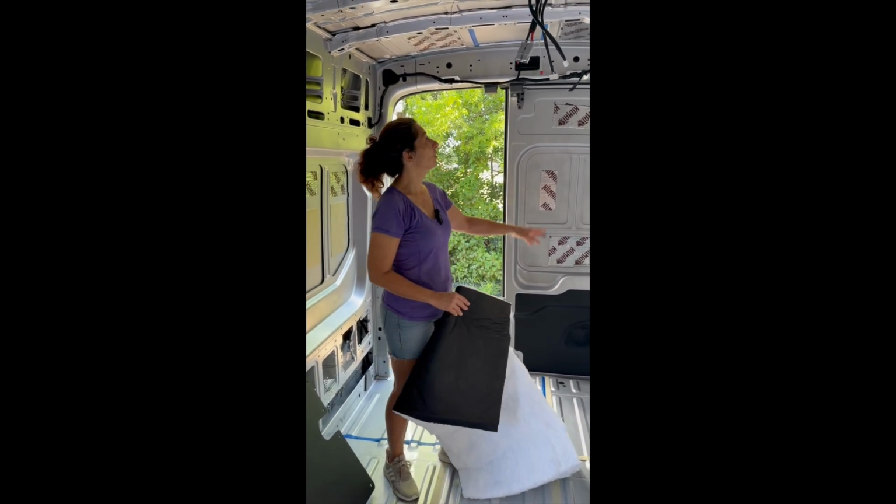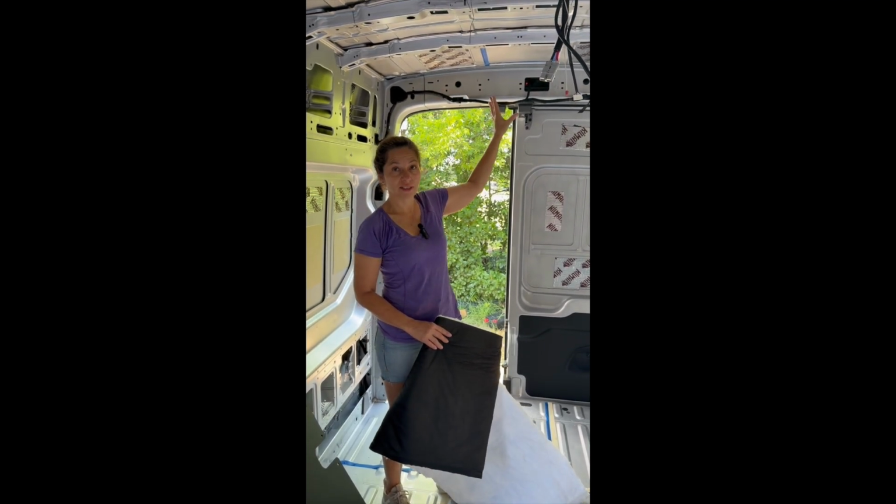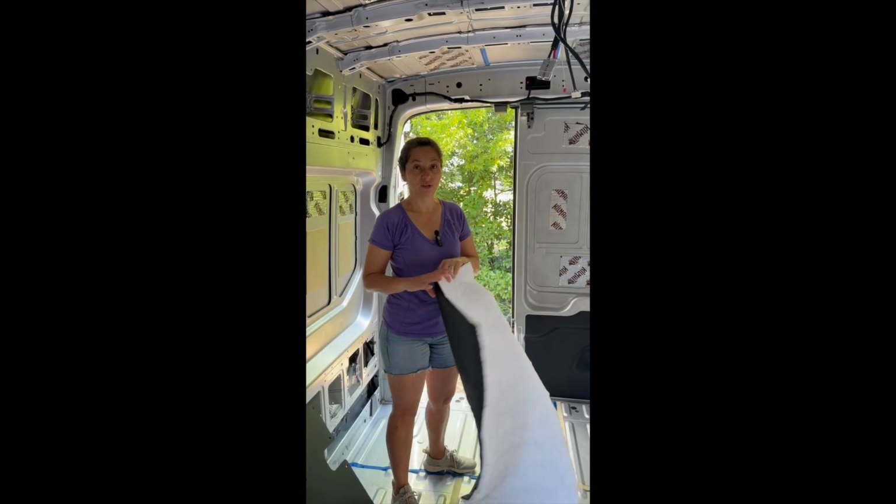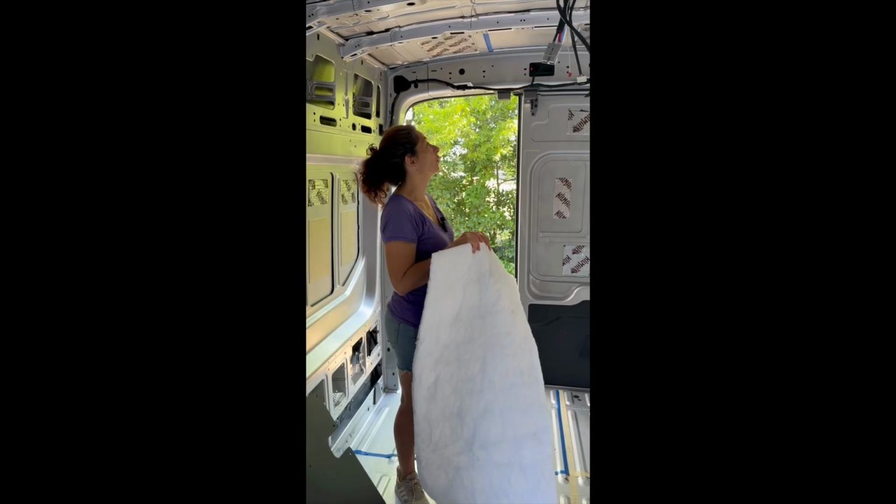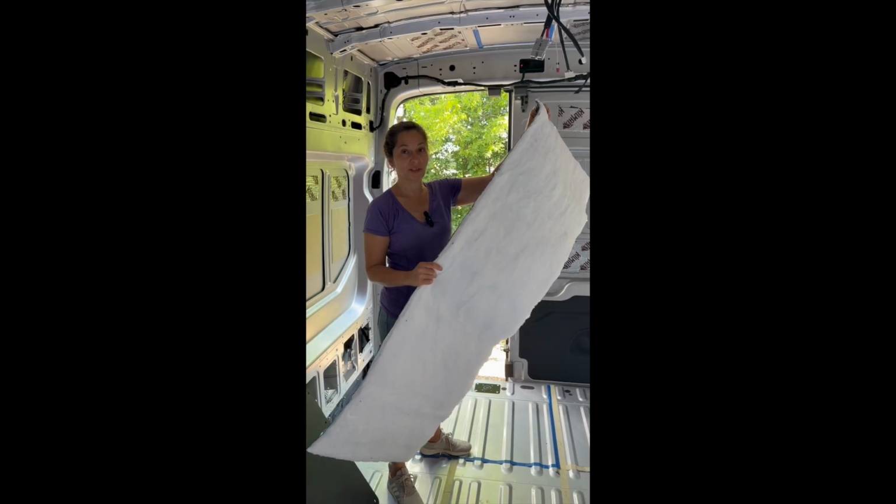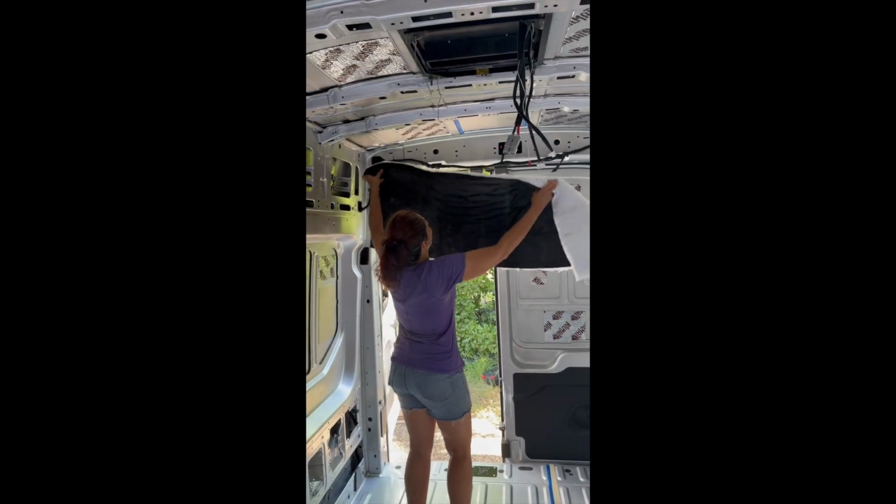So what we're going to do is spray the inside surface with spray adhesive and then attach the Thinsulate to it. We're also going to spray that with spray adhesive before we actually stick it up there. So this is one of the pieces that we already cut, and it's going to be about right here.